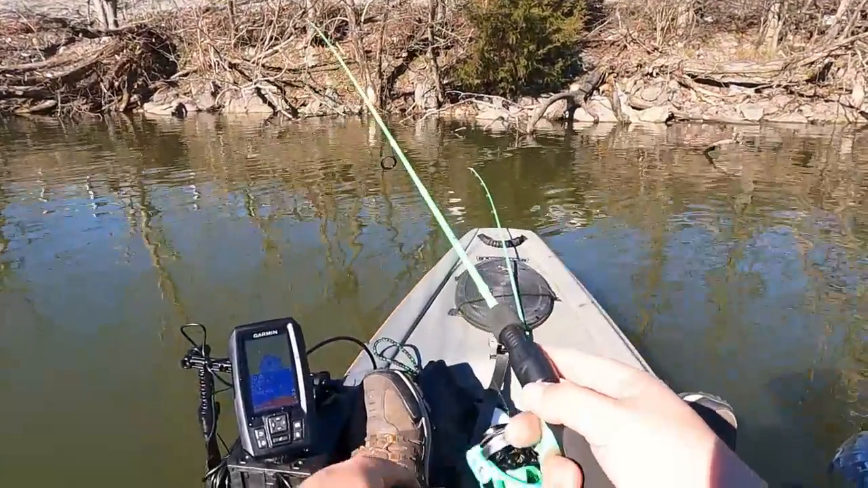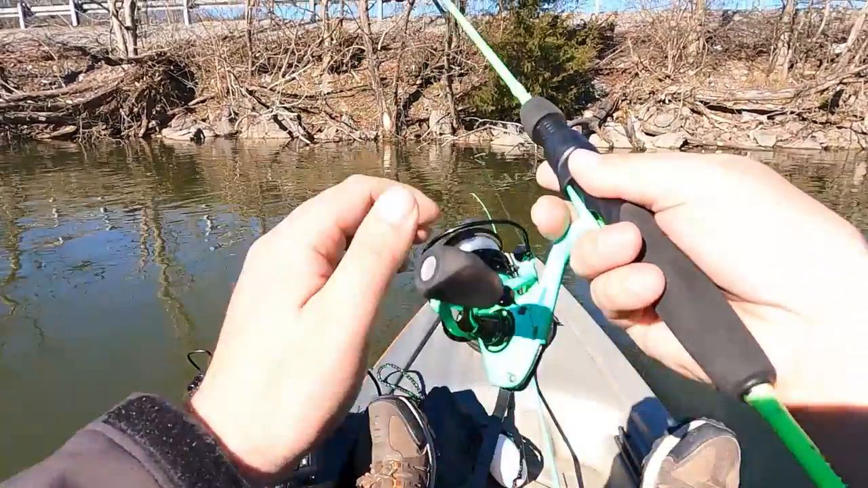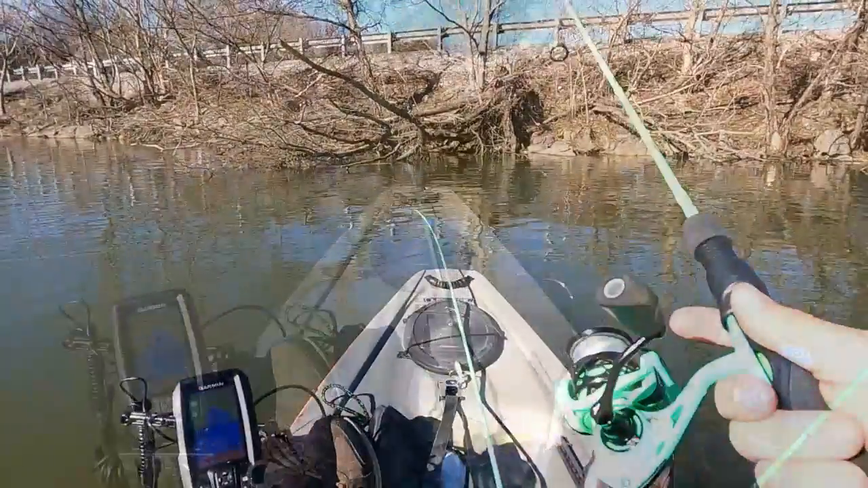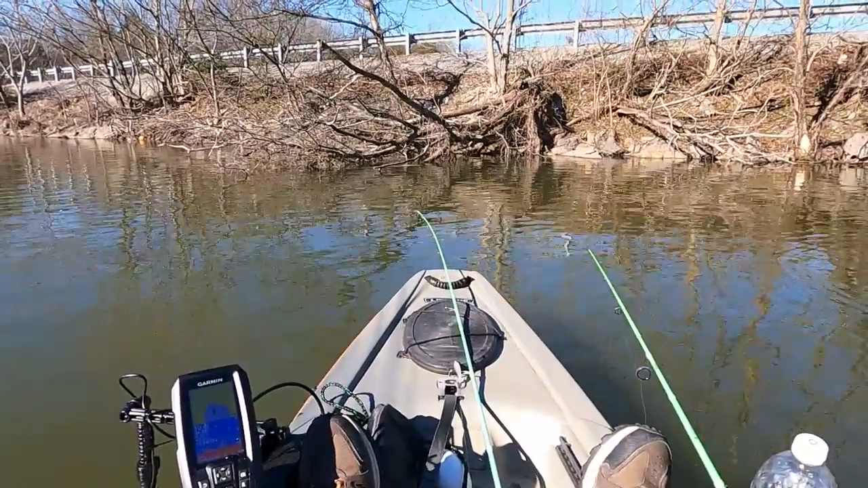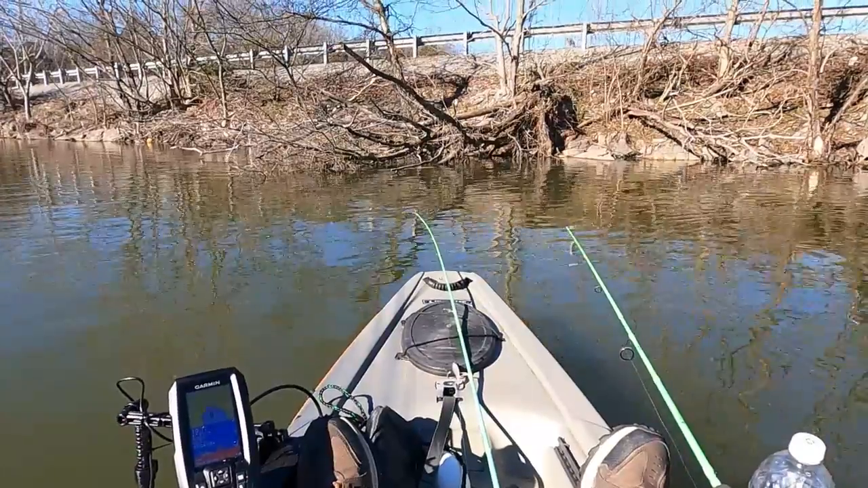I might need to go with something a little brighter. Let's go with a white curly tail. See what that does. Got the white curly tail on there. Hopefully that'll be a little bit more visibility. Go by kind of where I was first. Let it kind of drift down there.